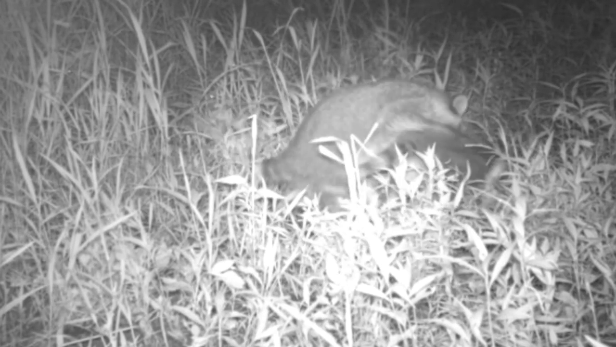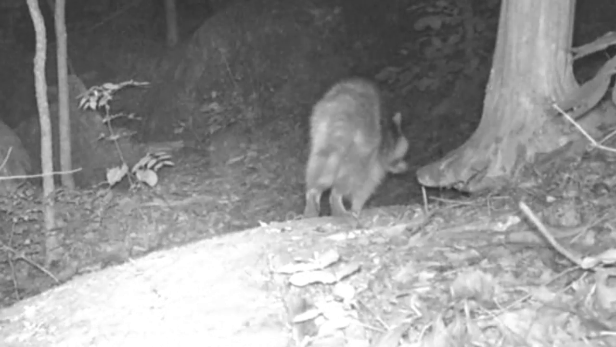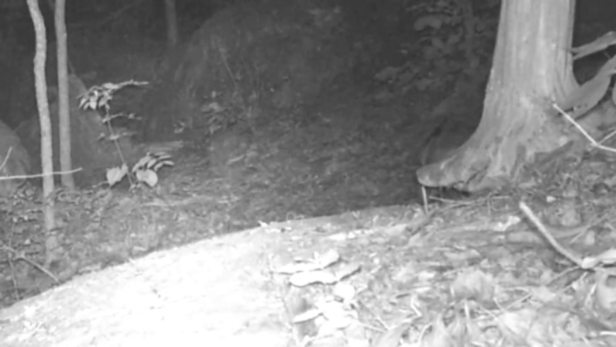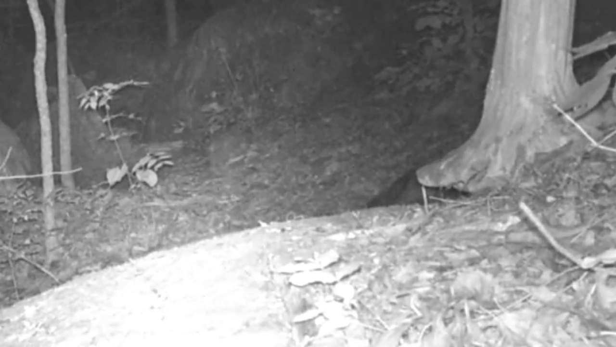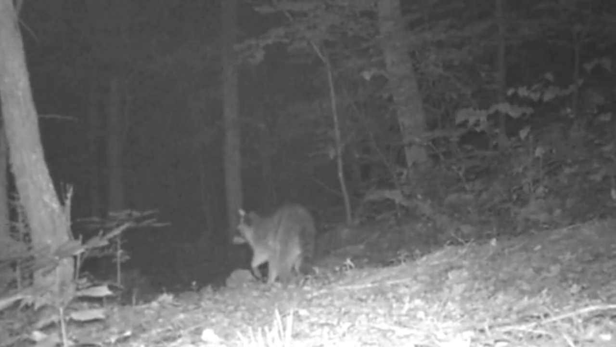They're really into it tonight, ain't they? And finally, one of them gets hurt. He's heading off back towards the den. They get a little too rough sometimes. They're going back to the house.